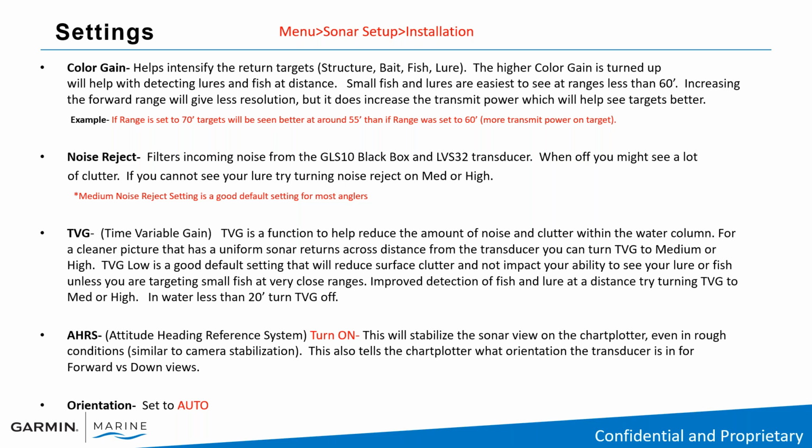But if you're looking at fish around 50 to 55 feet and your range is set to 60, you're not putting enough power on those targets. If you're having problems seeing targets, move your range out 5-10 feet, which will turn the transmit power up, which will help see targets and lures closer in. Okay, hopefully that makes sense.